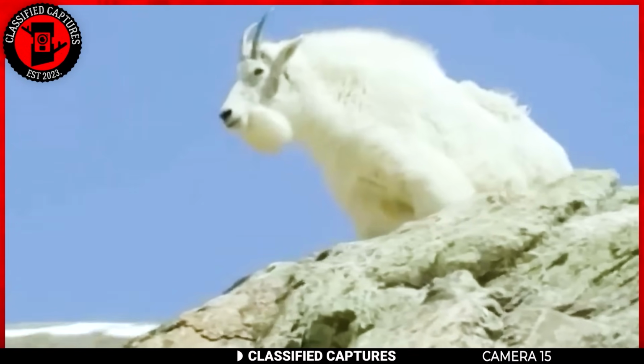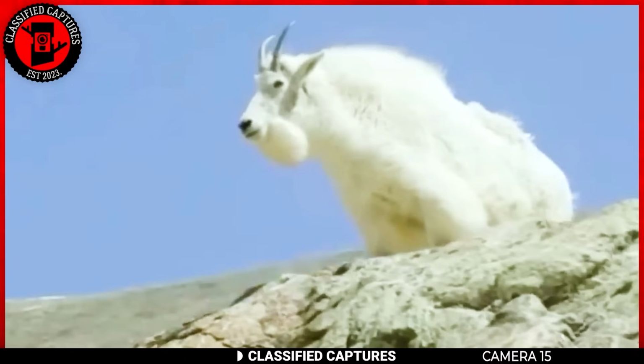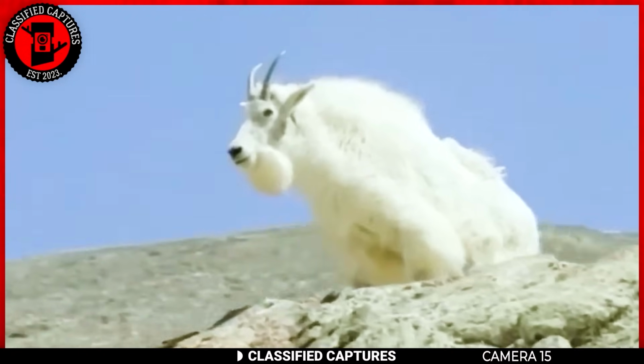It might resemble a curious hybrid of a goat and a bear, but it's actually a mountain goat. Just goes to show that you can't always judge a book by its cover in the animal kingdom.